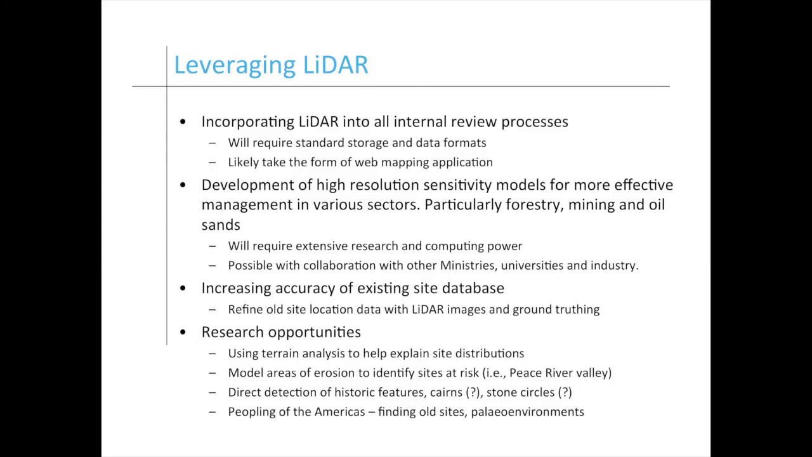So, leveraging LiDAR, I needed a buzzword to put into a talk. What we want to do is incorporate LiDAR into all of our review processes for everybody. Right now it's a little bit hard for some people to get at. So again, standard data storage and access. An internal web mapping application might be in play here. Again, the sensitivity models we'd like to use so that we can more effectively manage the resource. We can find more sites, protect more sites with less effort and less cost to industry.